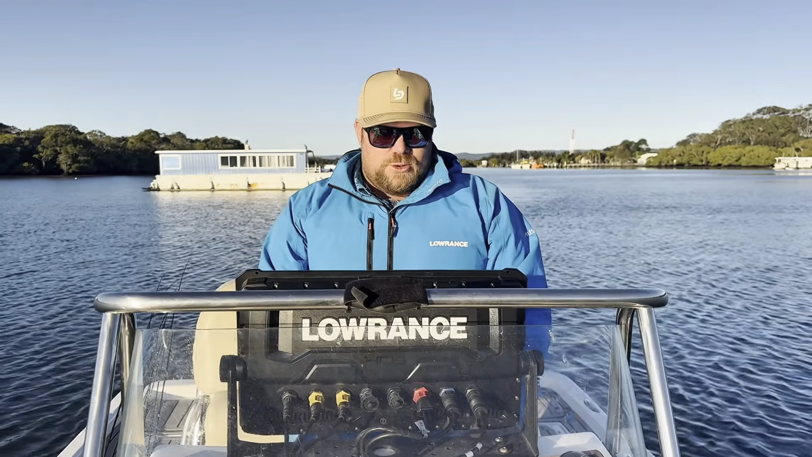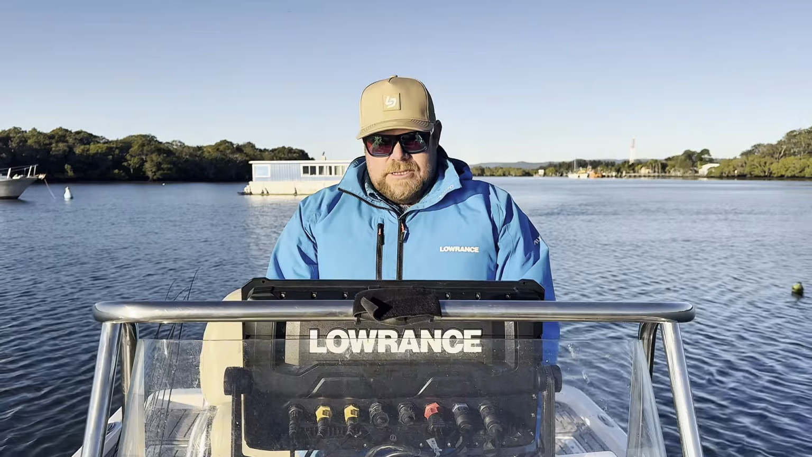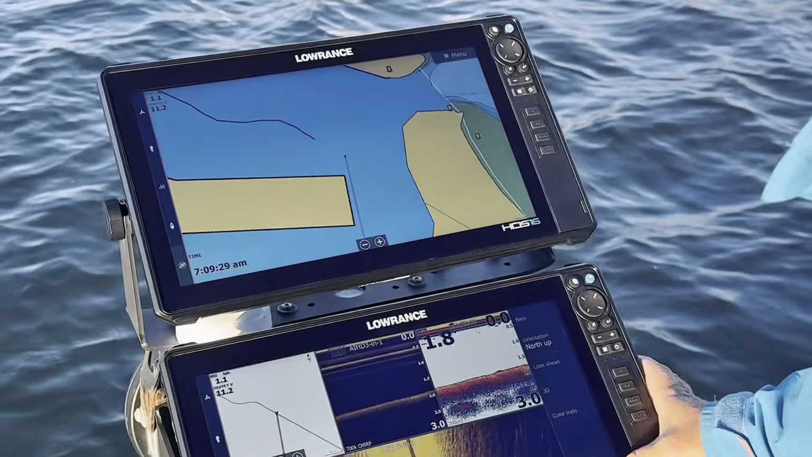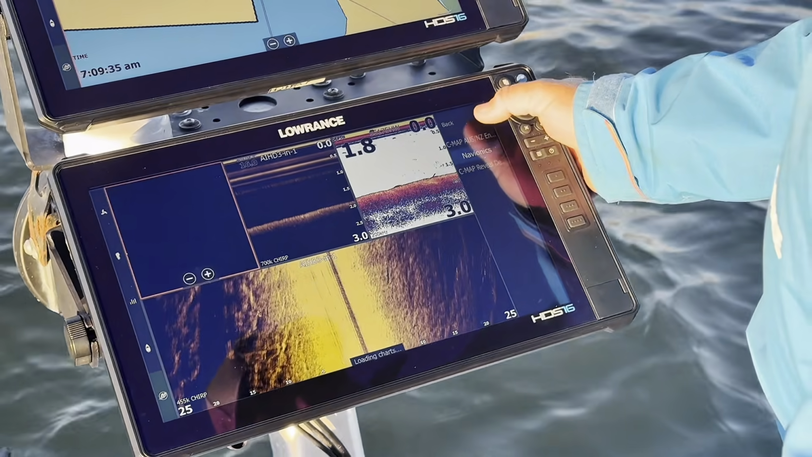So with tournament fishing, having the Lowrance units is a massive part of my day. From planning the trip, looking at our charts and trying to work out certain areas, working out a milk run, to obviously using it on the day to find your bait fish, find those bits of structure that are hidden under the water.